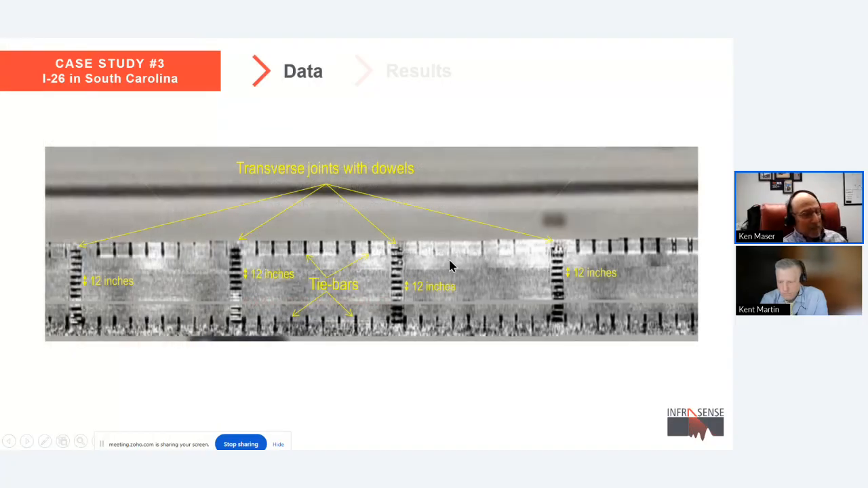So this is a kind of a depth slice similar to the ones that I showed earlier. What's different here is that these are multiple slices. Well, the other one showed that too. So this is a full lane plus, because we've got the tie bars at the longitudinal joint. So this is about a 16-foot wide depth slice.